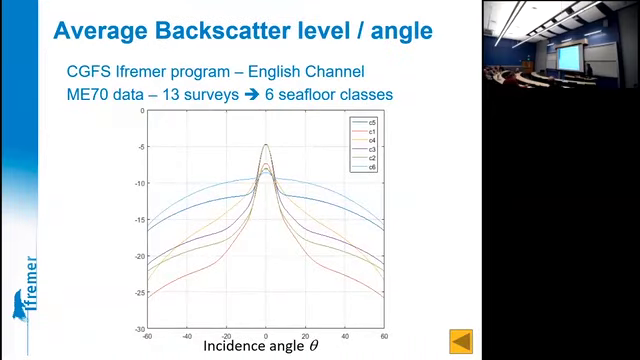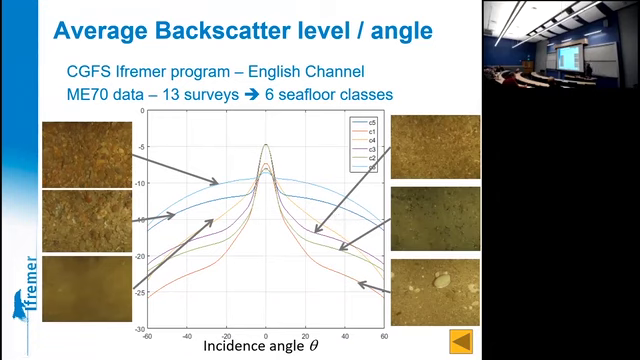An example of such experimental results was obtained during a series of surveys in the English Channel, 13 surveys on limited size boxes, from which average backscatter strength versus angle can be derived and then associated to the results of ground truthing, which is obtained either by sediment sampling or, maybe more interestingly, by taking video films close to the seafloor.